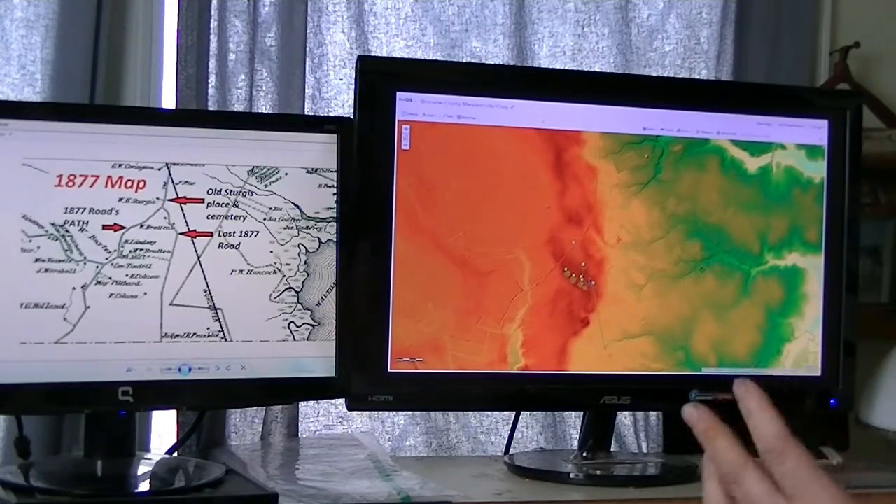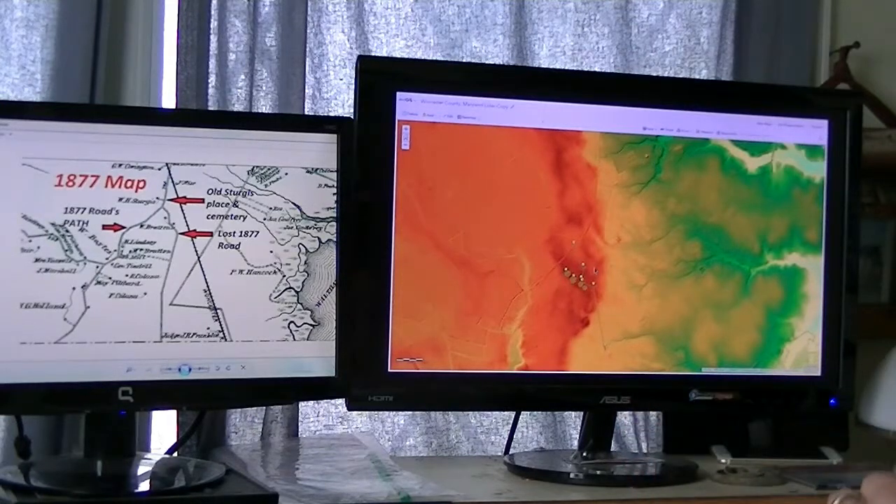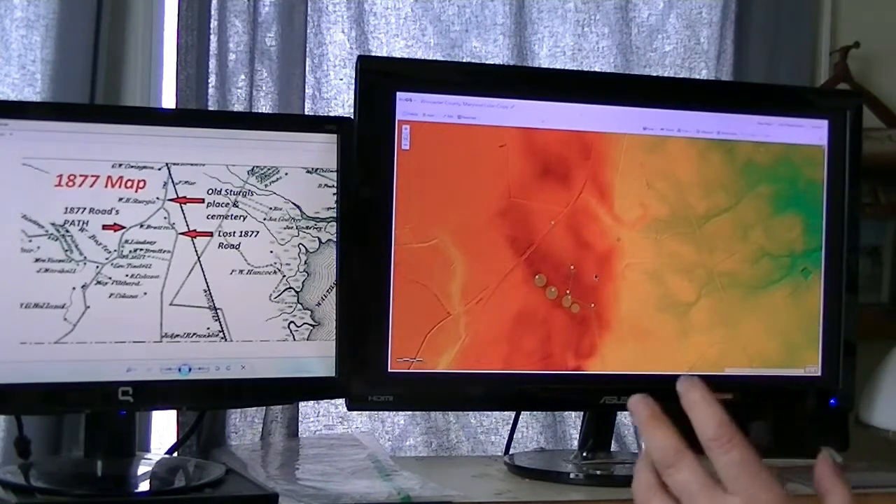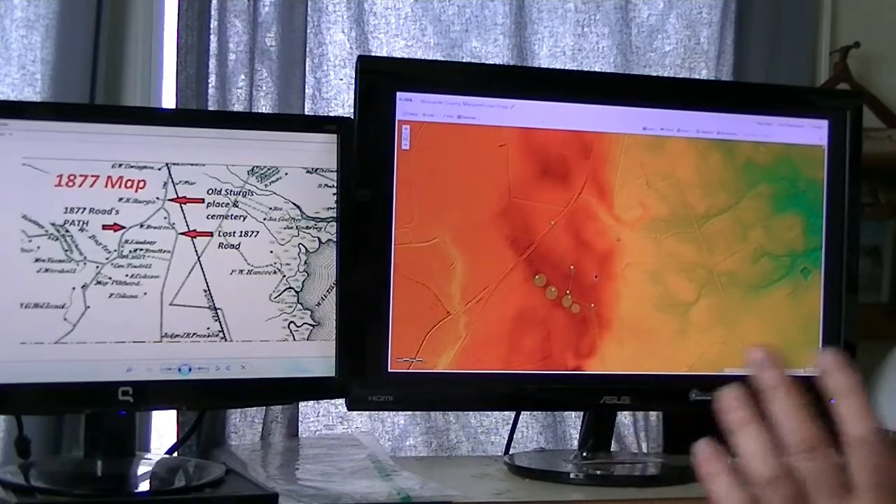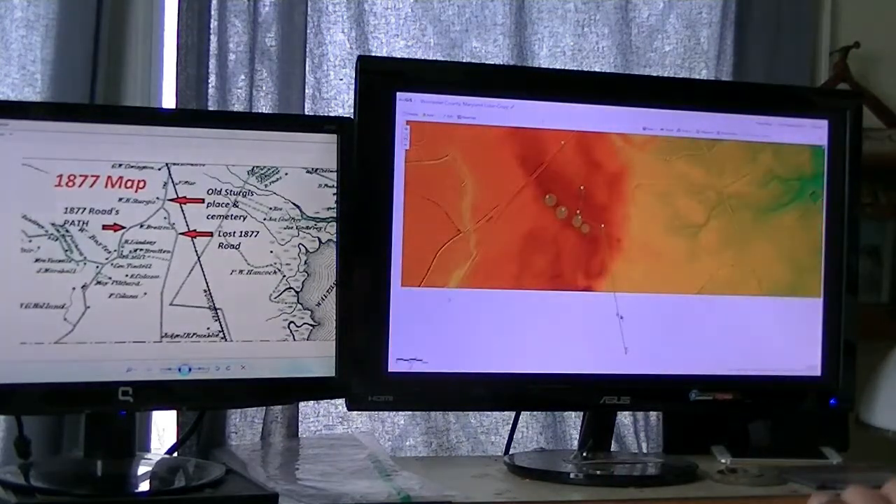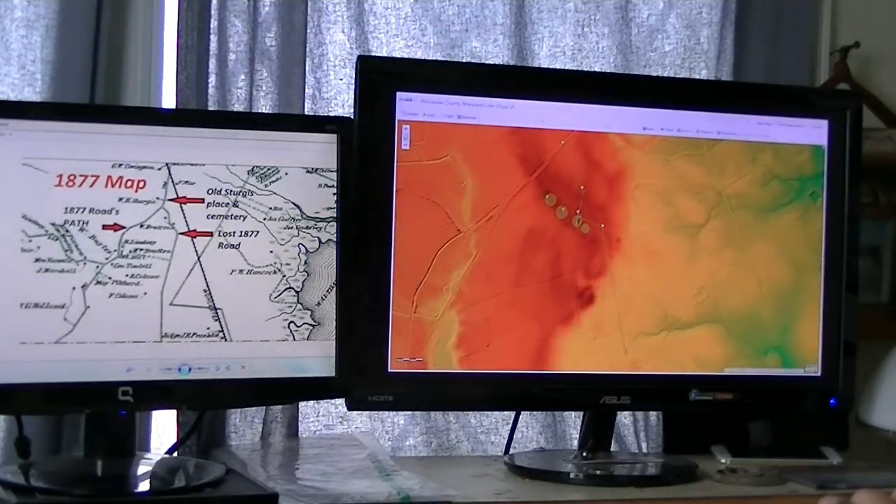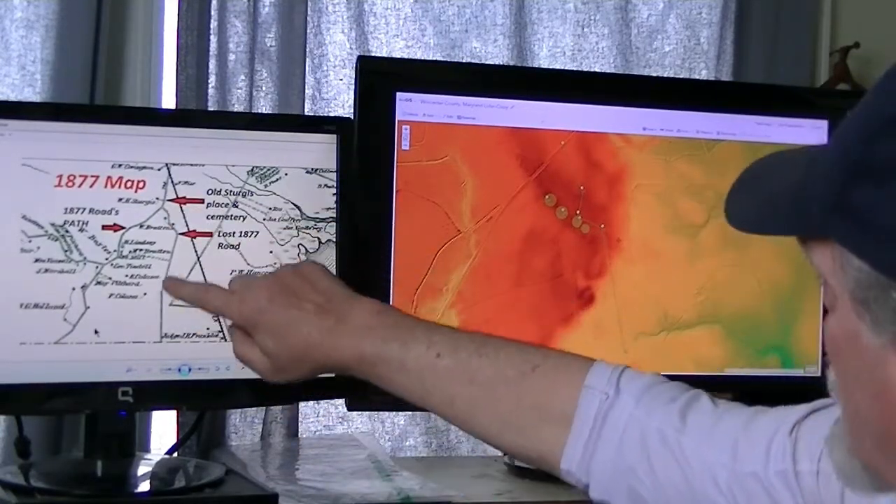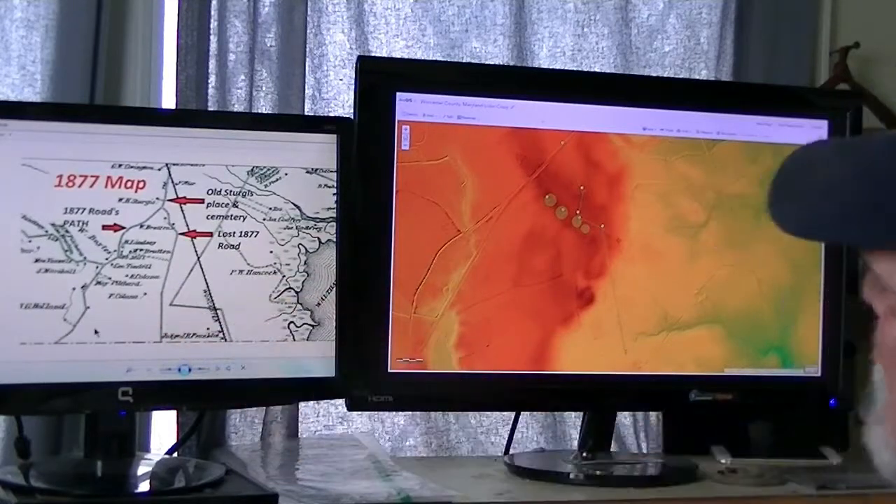But this is a simple, short, not so short, video on how to use LiDAR to find very, very old roads based off of old maps. There's my guess of where the road would have been. And if you look over here, it certainly resembles what I got.